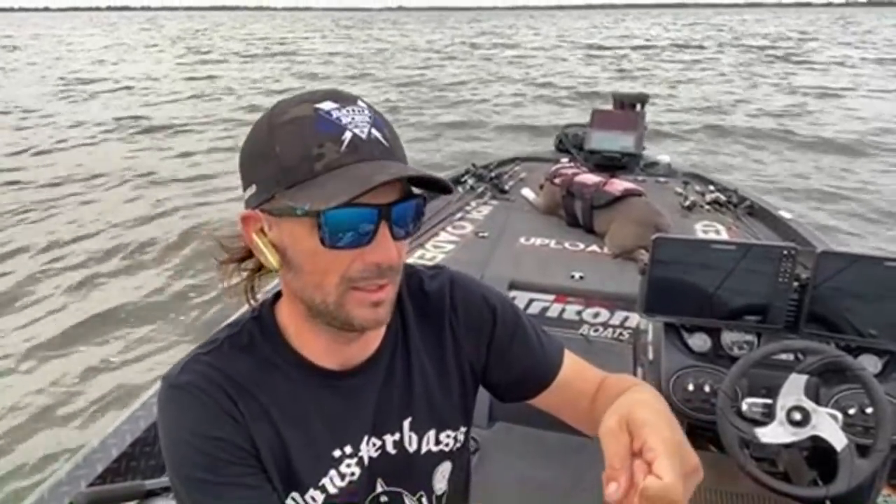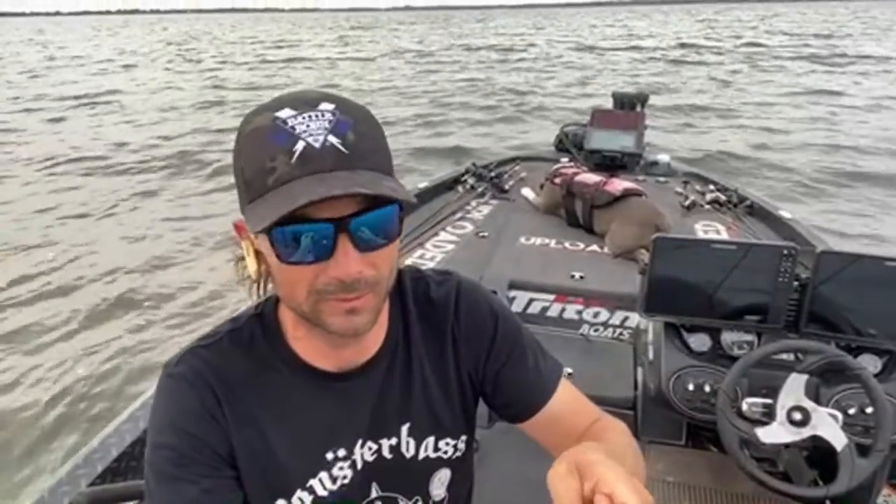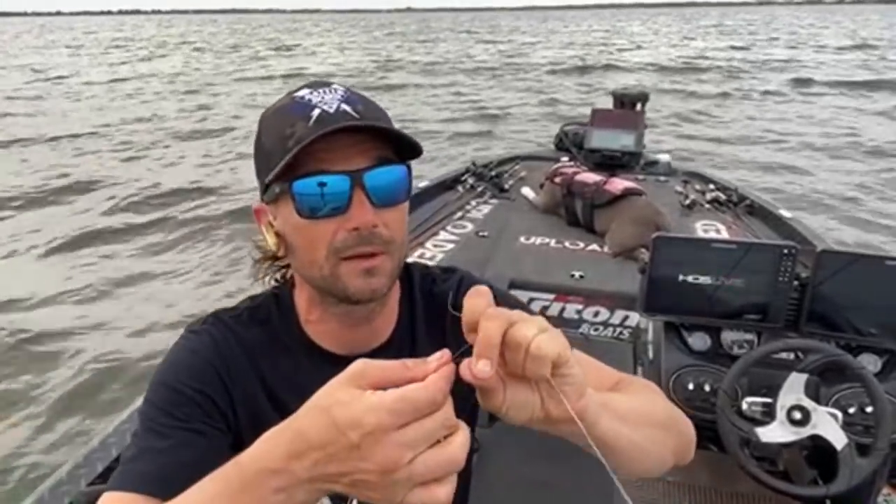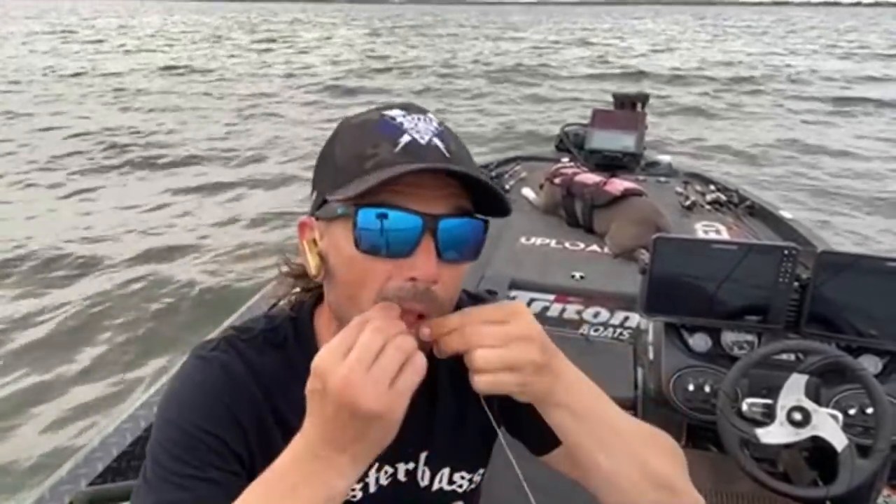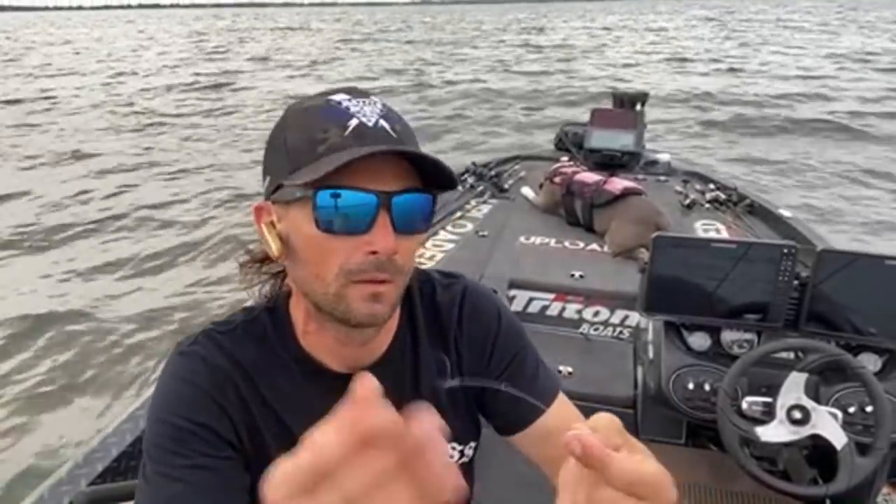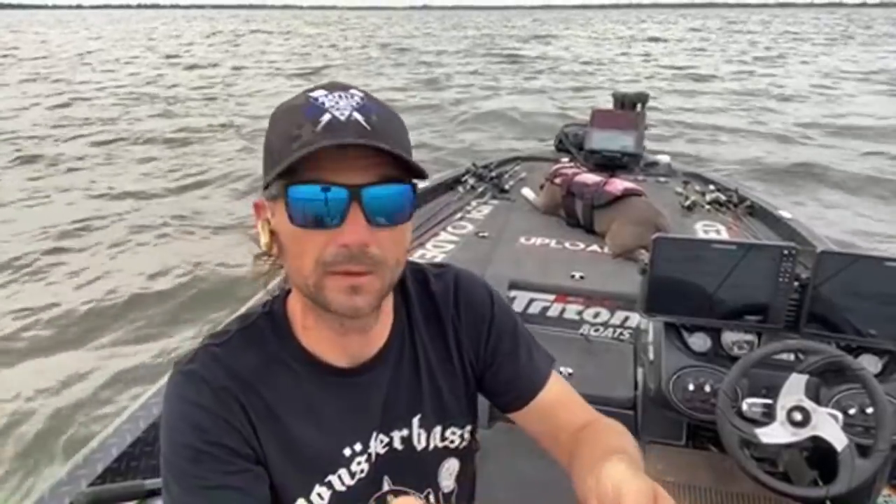I will tell you, I caught an 11.4 on it, and I couldn't weigh another fish, but it was over 10. So it works. It works for me, but everybody's different. You know, use whatever knot works for you. This works for me because I'm not tying a freaking FG knot because I can't do it, and it's annoying. All right. So let me tie this leader up.